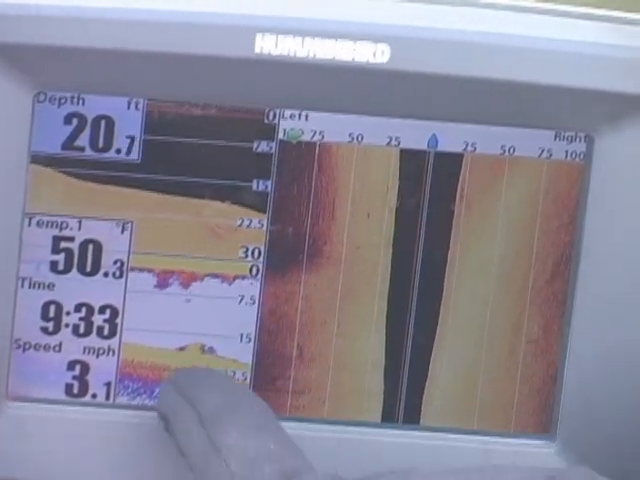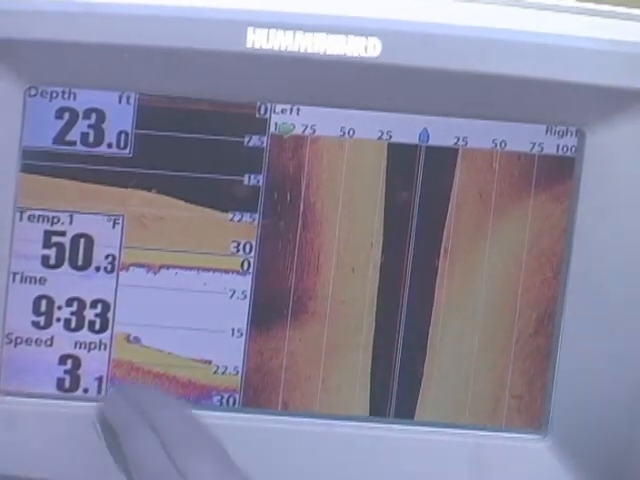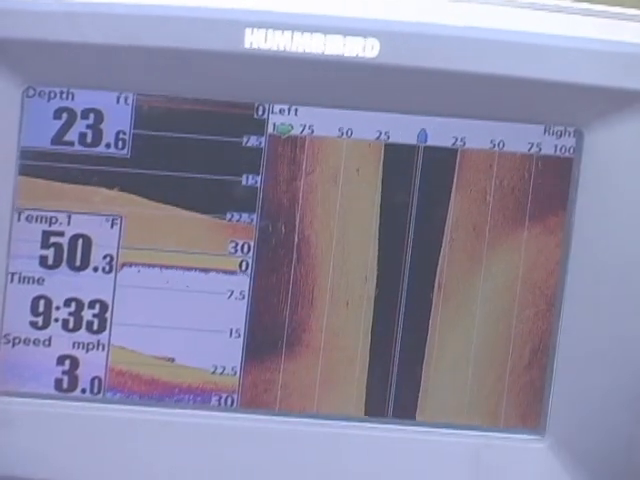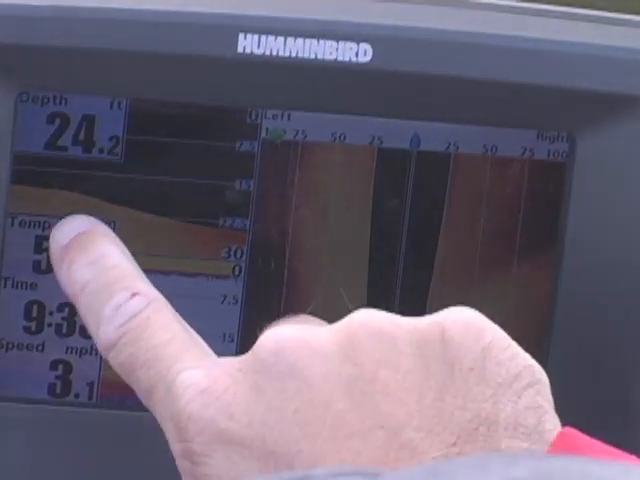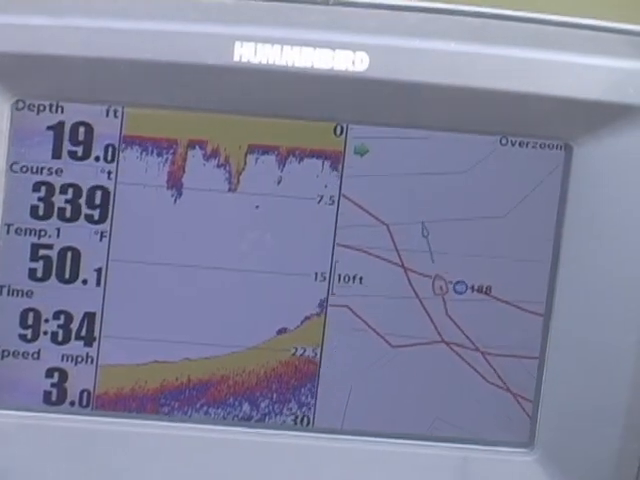You can see it a little bit there on the down imaging, but that brush, I mean, that actually might be a big stump, because you can see that there's something in the bottom there.